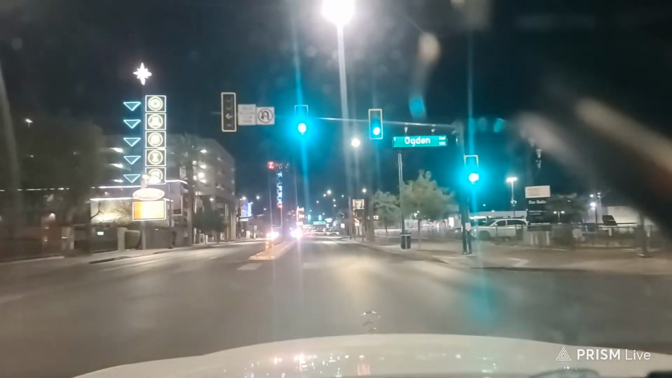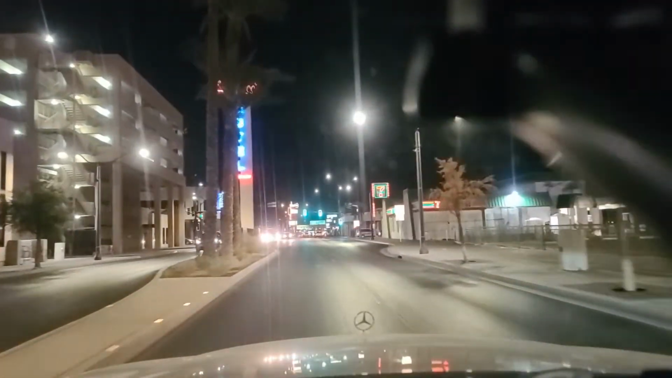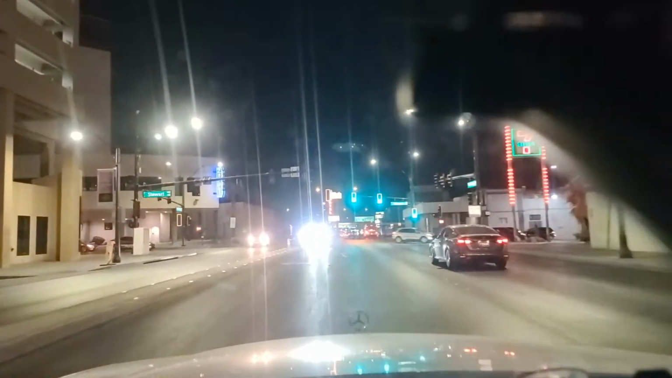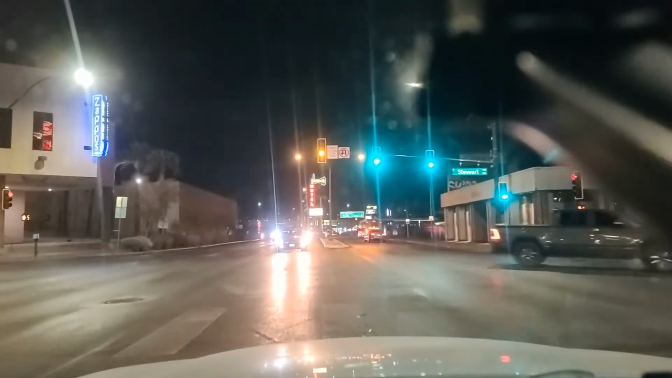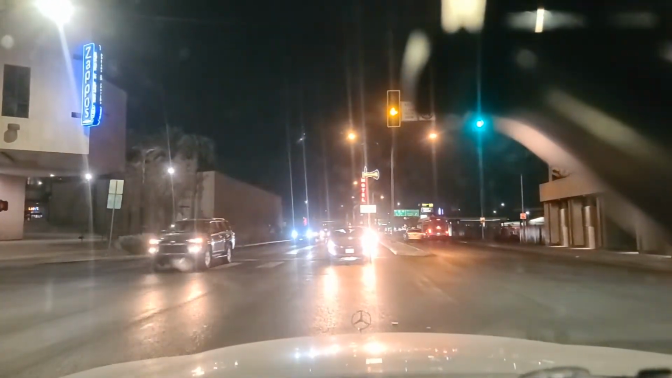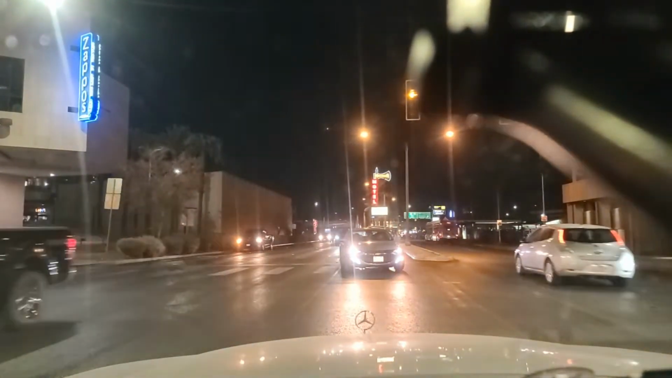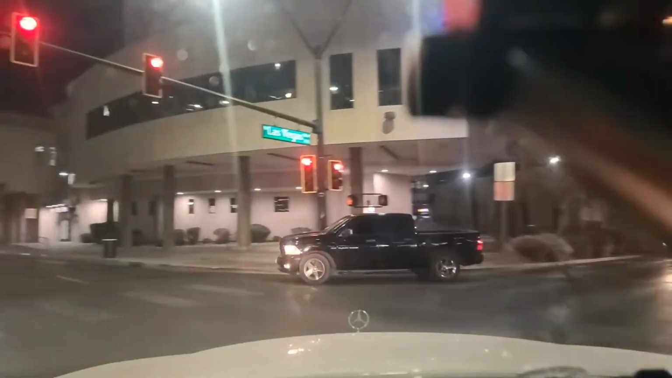Pizza Rock is right down Ogden. It's a very good pizza place. In fact, there's an ongoing battle between locals as to who has the best pizza downtown, whether it's Pizza Rock or Evil Pie. My wife is not a fan so much of Evil Pie. She calls it sauce on cardboard. Whoa, okay, I gotta clear the intersection, buddy.